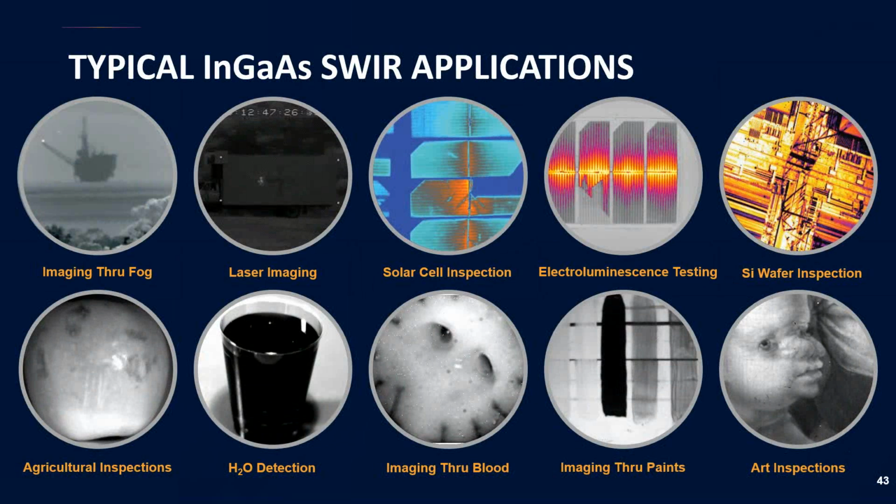Like I was saying, the spectral sensitivity of the InGaAs detector makes these cameras ideal for imaging through fog or marine haze, as well as different types of paints and even human blood, believe it or not. The cameras can also be used to inspect silicon billets for cracks and fissures, all the way down to silicon wafers either before or after they're doped.